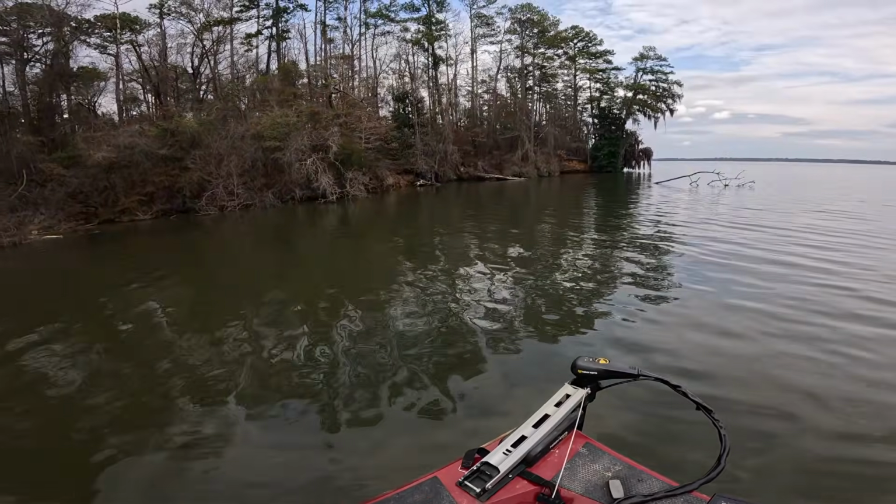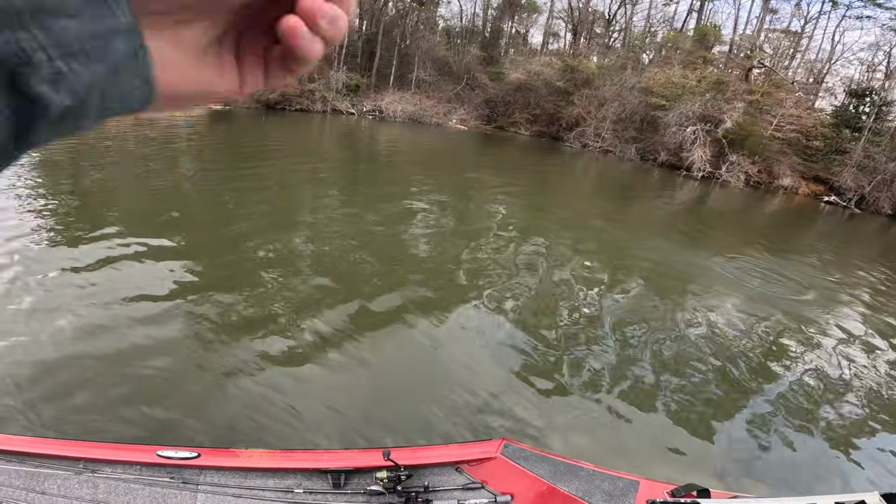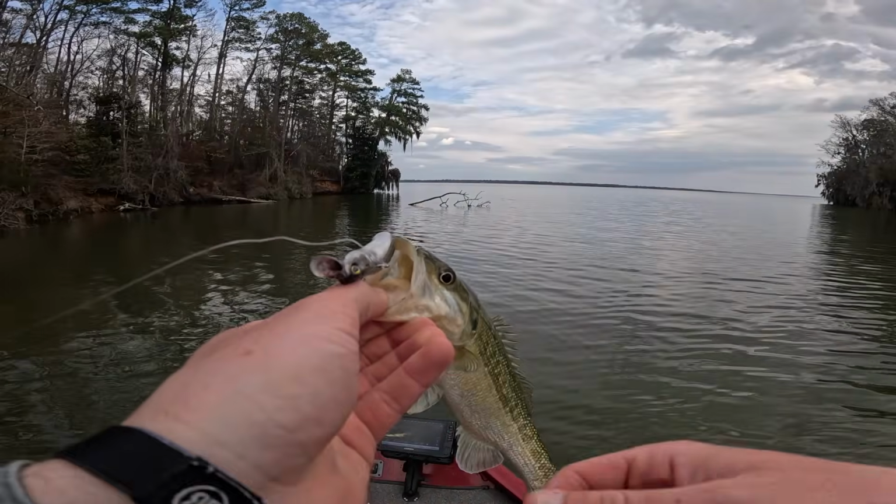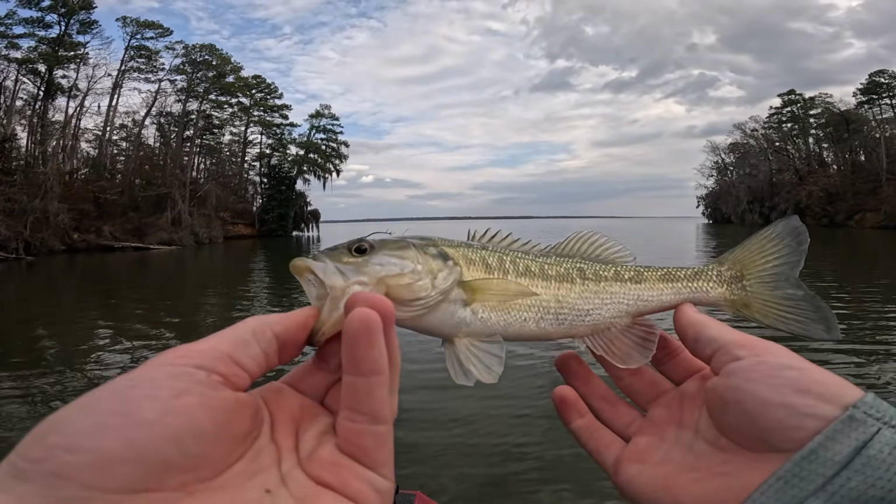Oh, we're on. Hover rig. We're hooked up. That's so cool. Dude, we have found them now. Come here, buddy. Come here. We have found them. Get up here. A little tiny spotted bass. Aggressive, but not real big. But hey, he gets the job done.